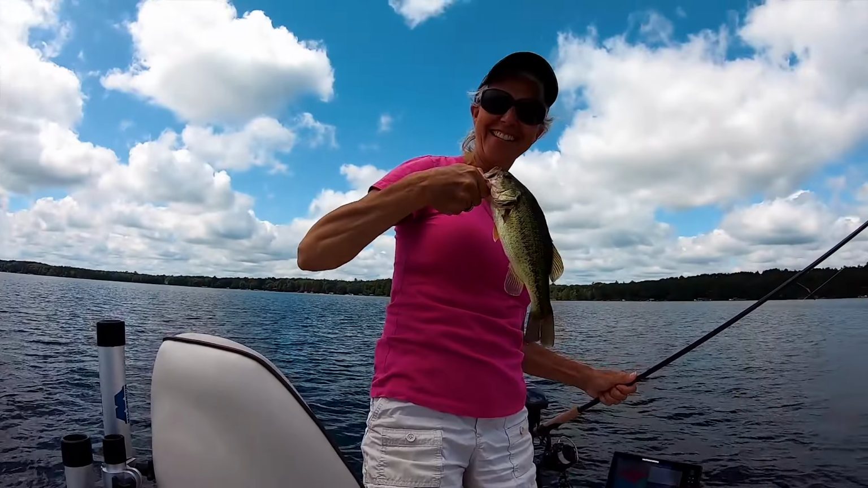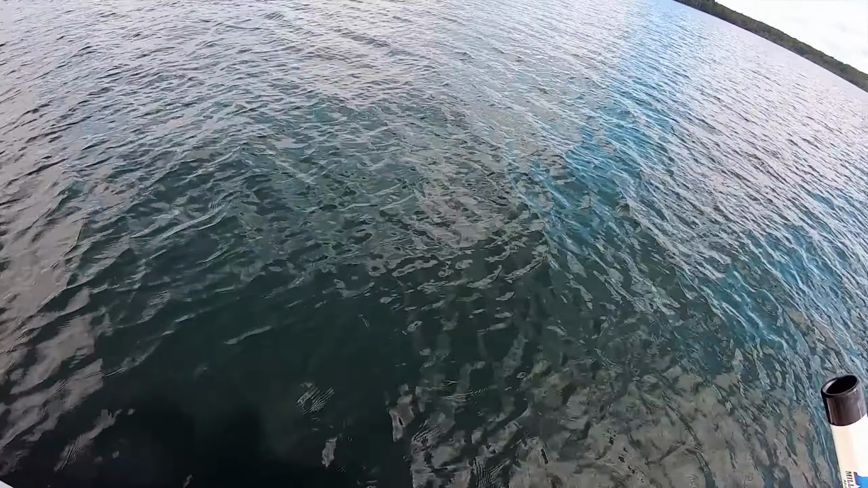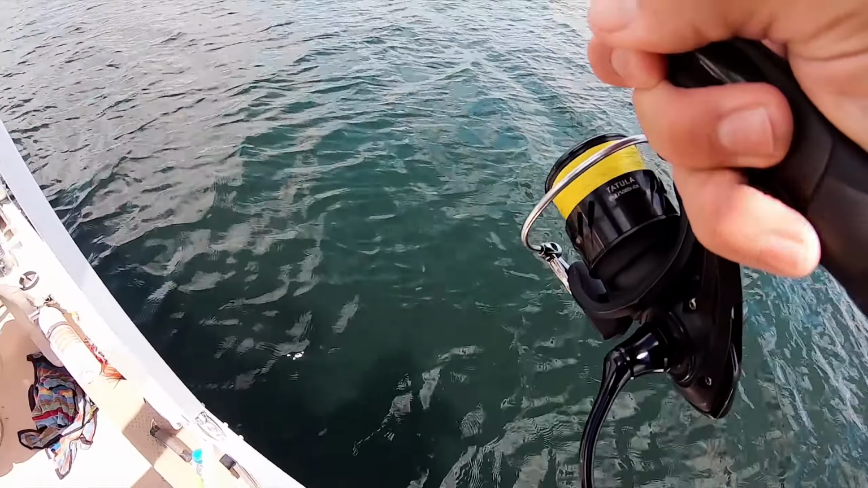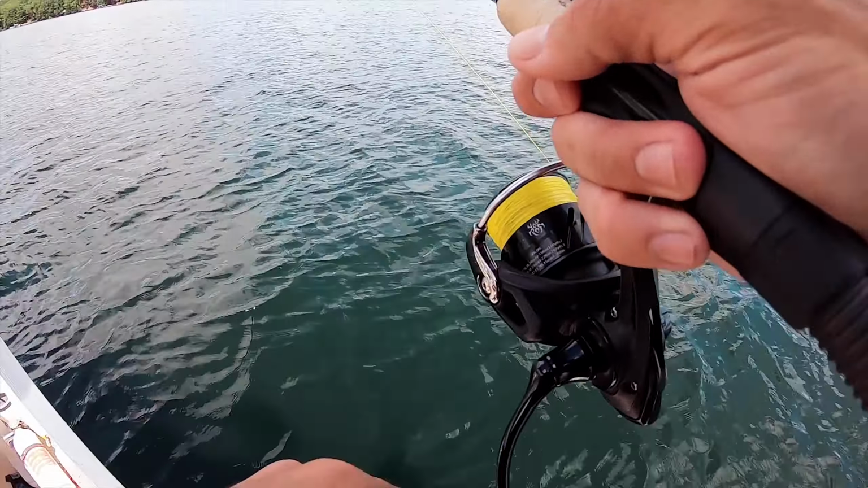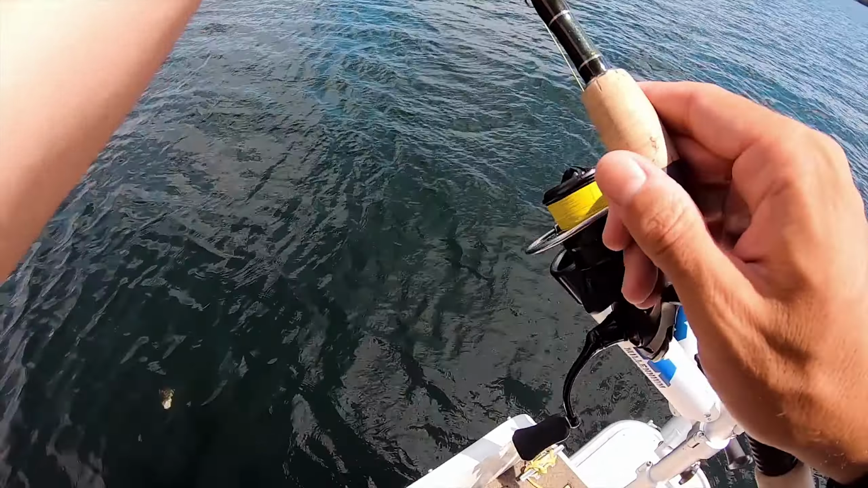There you go. Nice. Good job, Kat. We gotta have at least 20, 30 bass in the boat already, wouldn't you say? Yep. That's literally how the bite is. That was so sweet. Better one.